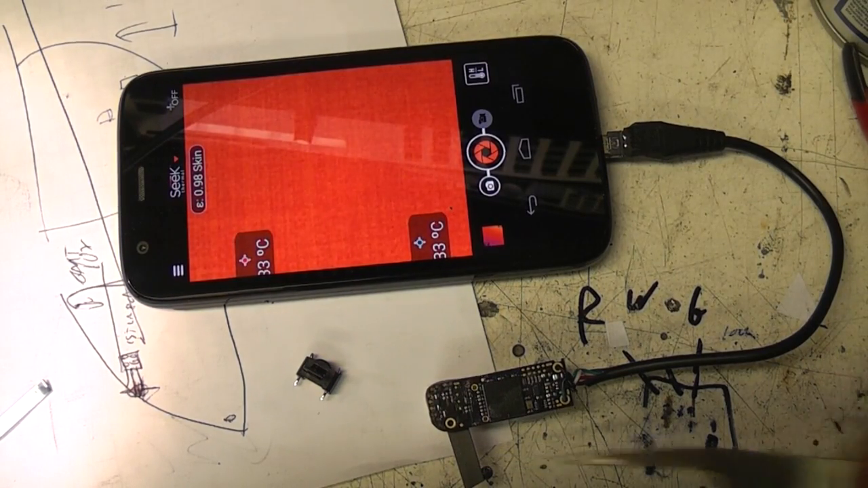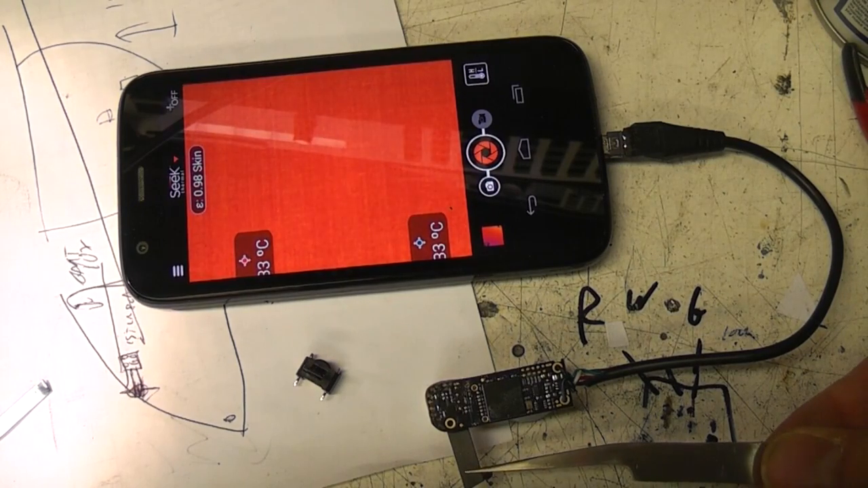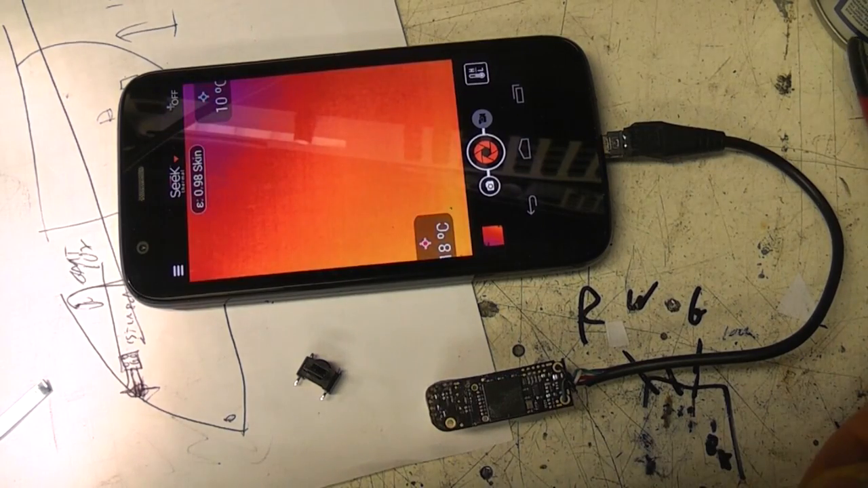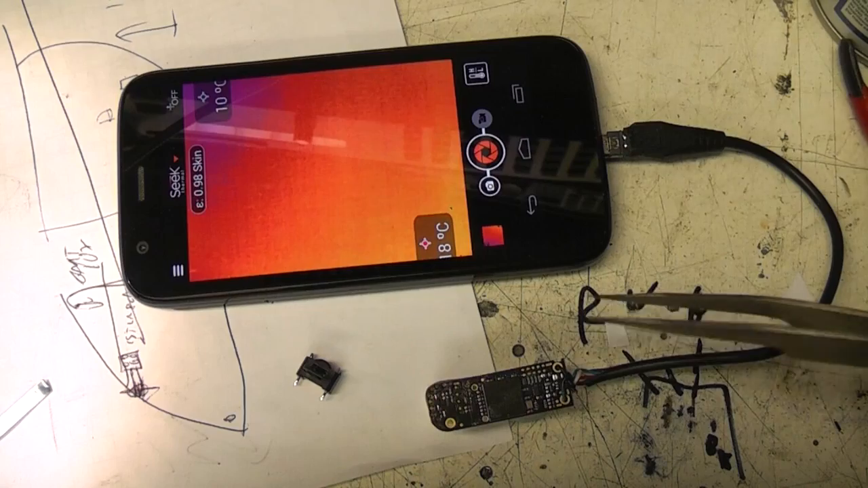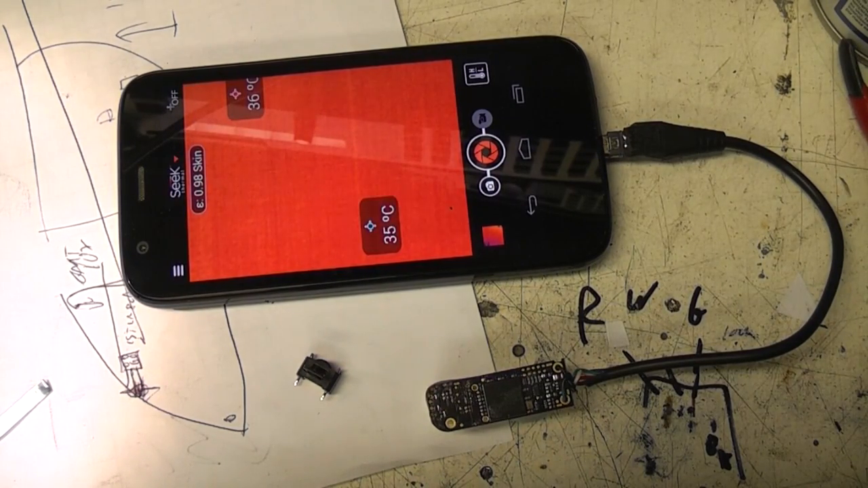So I can still see when it's trying to calibrate just by the sudden drop in the noise on the display, so I'm just going to wait until I see that. Bang. So we've got a clear gradient there. It's definitely either the lens or the alignment of the lens. There's some non-uniformity across the field of view through that lens, no question about it.